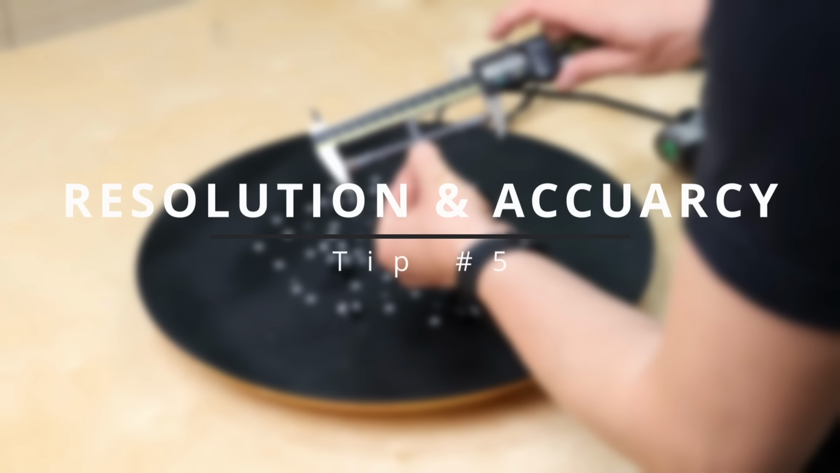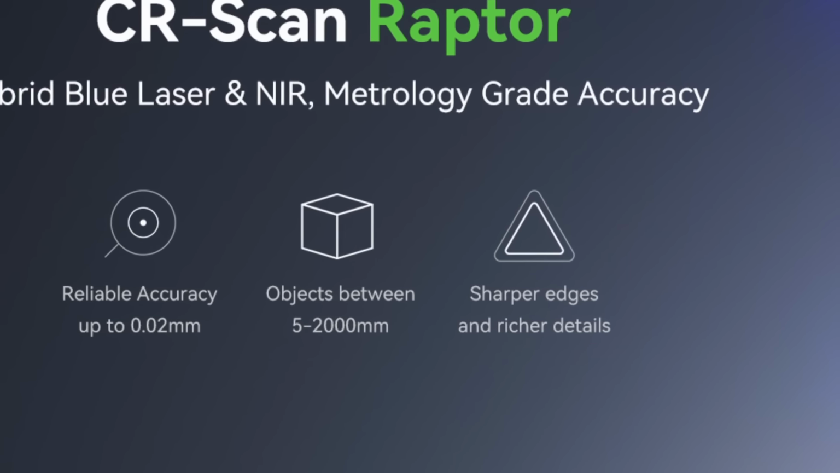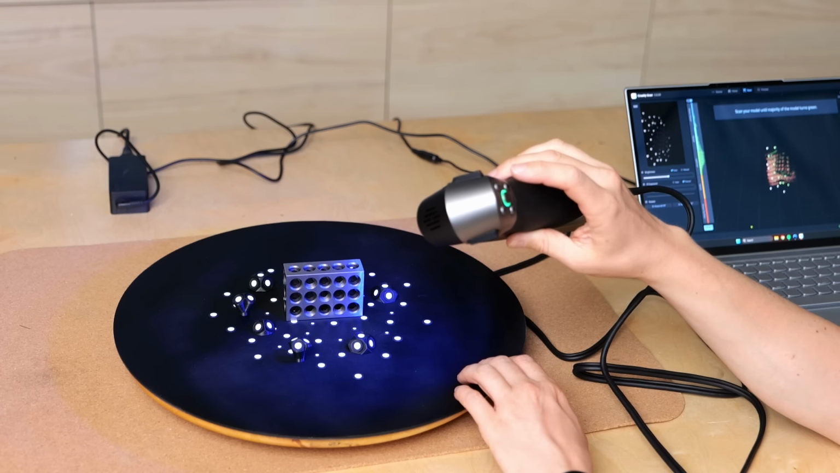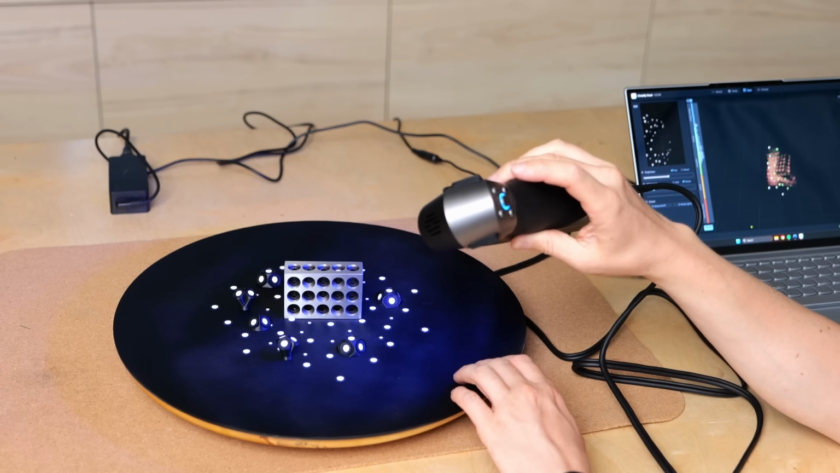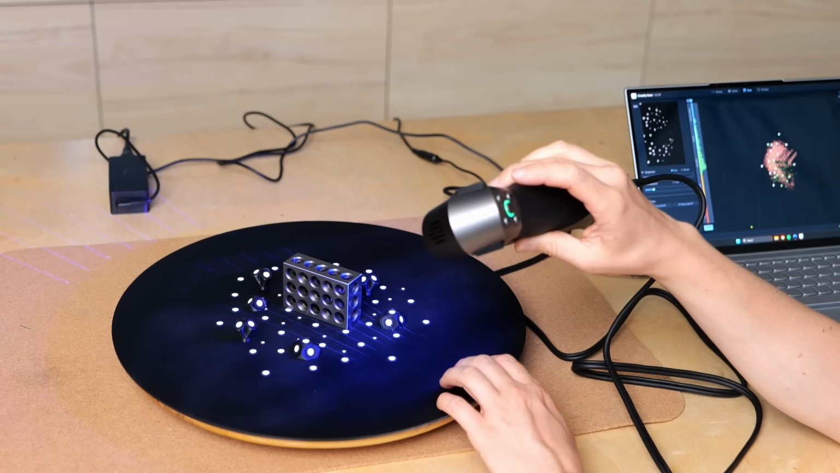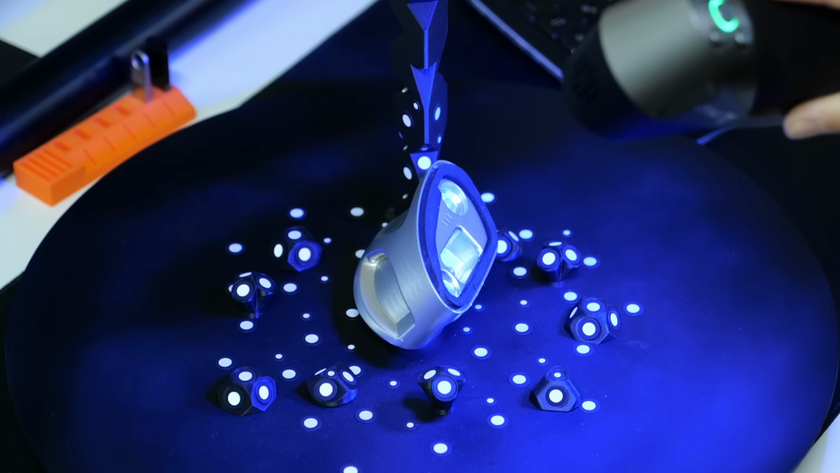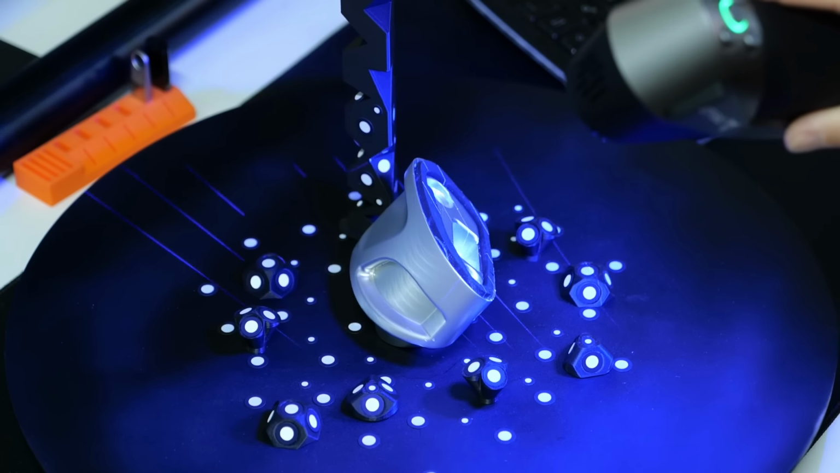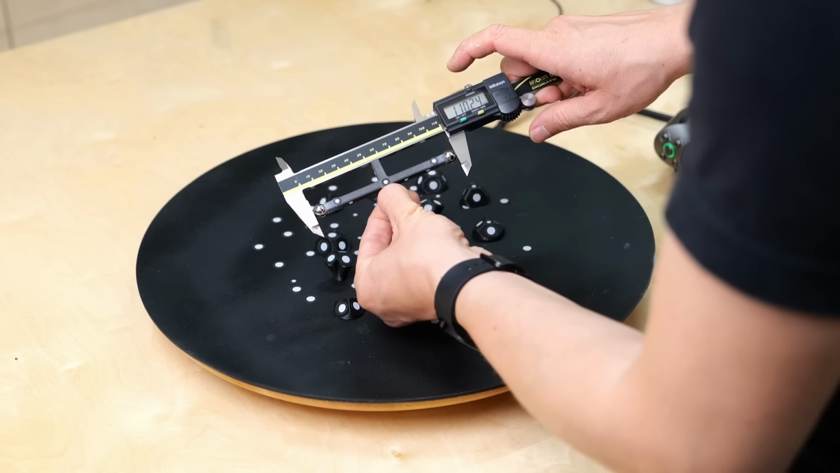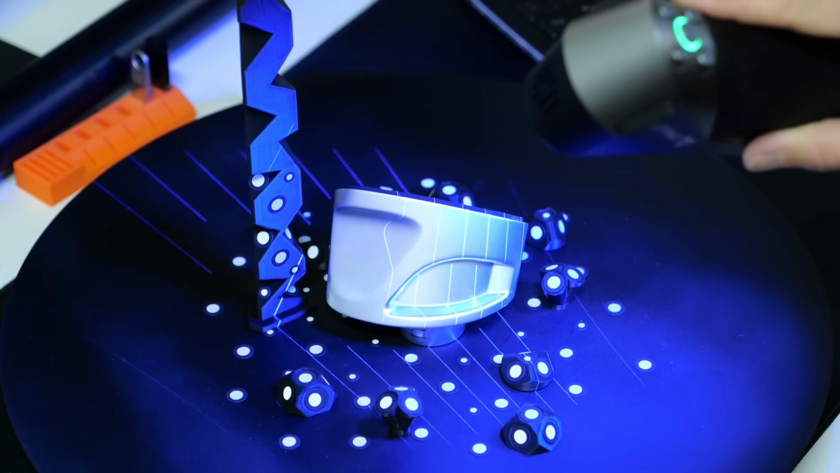Understanding the difference between resolution and accuracy. A specification people always look at when they are browsing for 3D scanners are resolution and accuracy. Yet many mix them up or even think they mean the same thing. Resolution refers to the level of details a scanner can capture, specifically the smallest feature size. Accuracy, on the other hand, is a measure of how closely the scanned data matches the actual dimensions of a part.